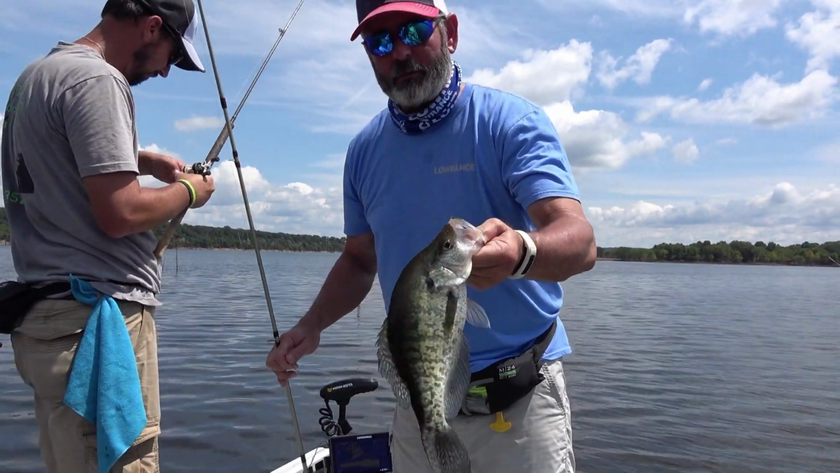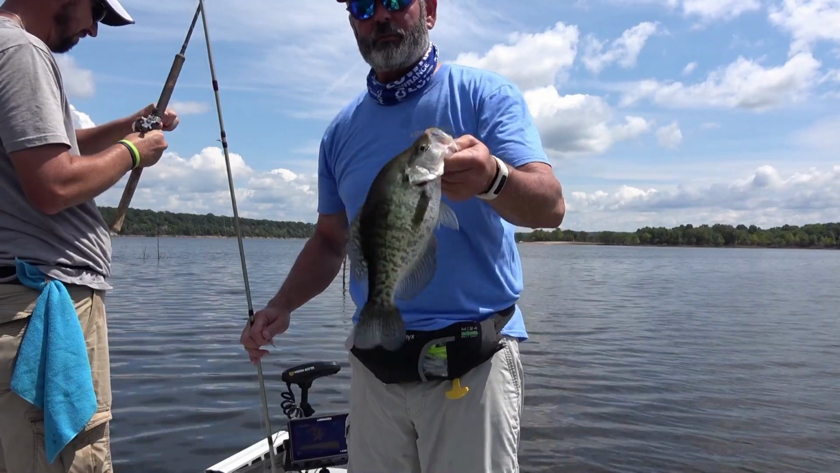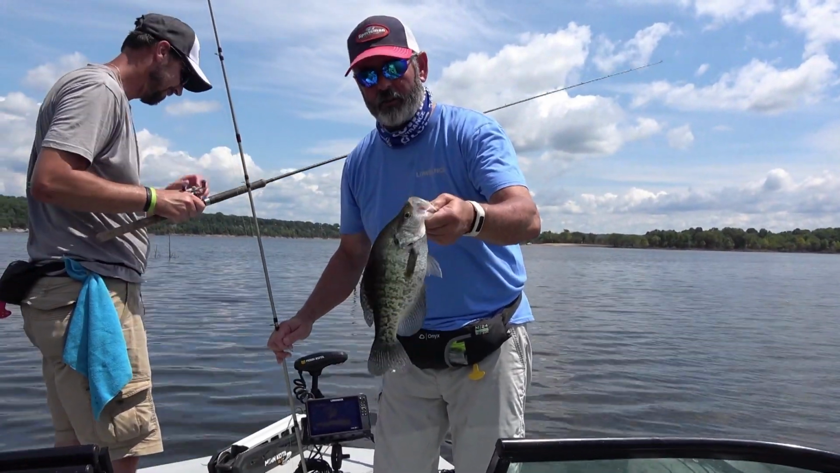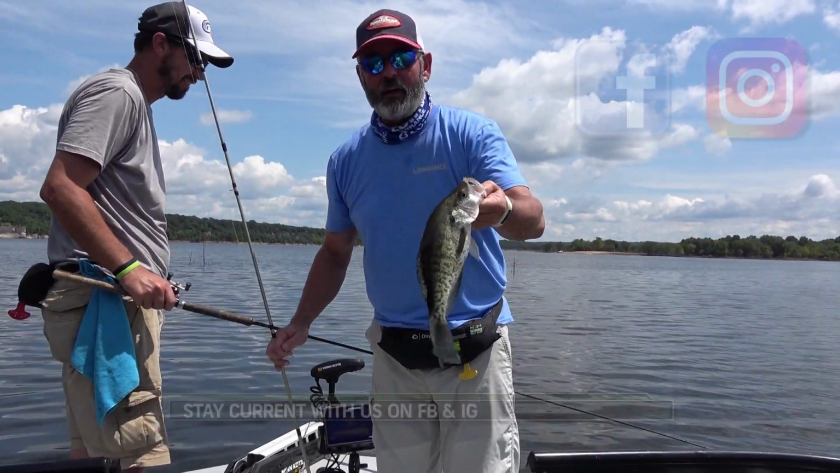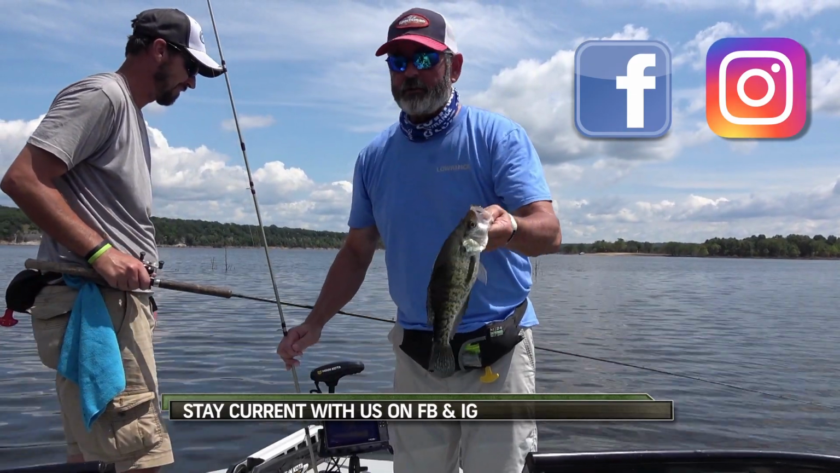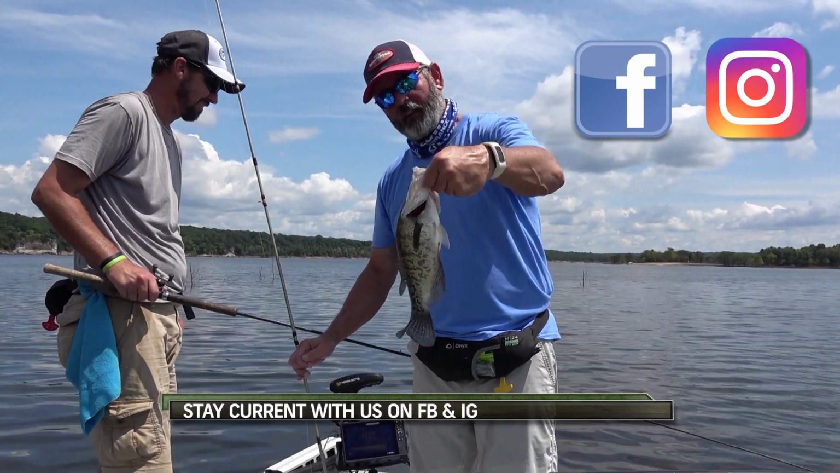Hey, be responsible when you get these units. Just because you can find them, just because you can catch them, don't mean you need to keep every single crappie that you catch. Keep what you can use, release the rest, enjoy it, have fun, bring your family out, catch some fish. This is a good tool. It'll make you a better fisherman, no doubt. Have fun with it, catch you a mess.